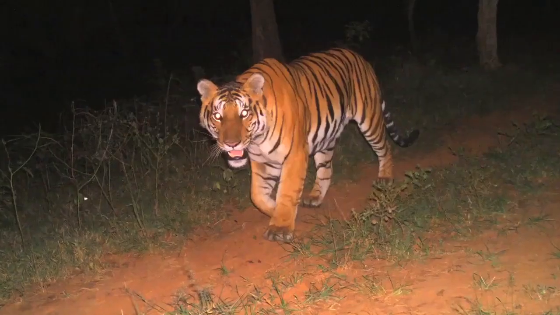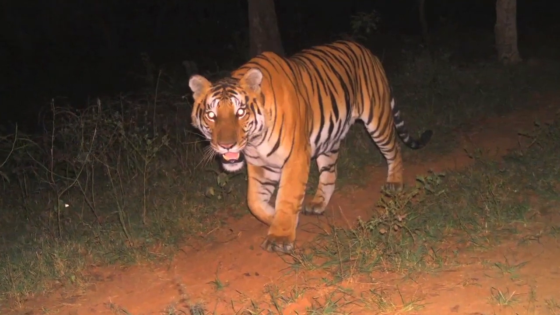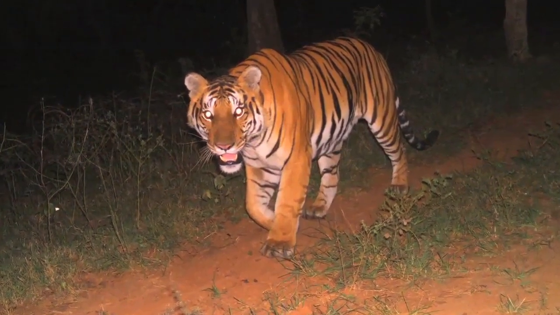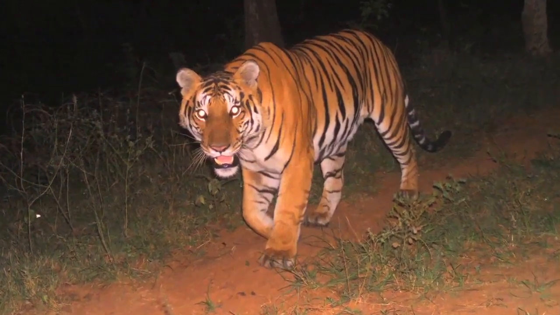And when we stumbled upon a tiger in the camera trap, it was a happy and joyous moment to finally see a tiger in this region, and which also brought us a lot of joy and also a lot of awareness, even from a park management perspective. Especially the forest department had now realized that this park needs more intervention when it comes to managing wildlife, because it's so close to a city.